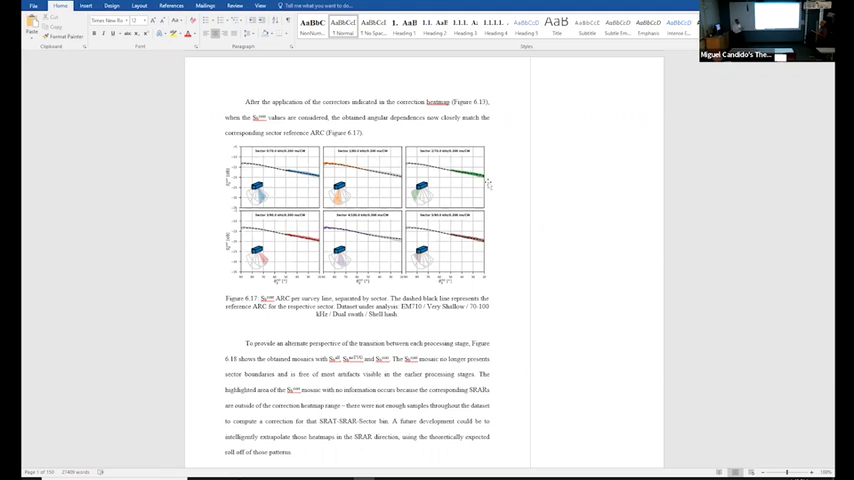But in principle, if everything is operationally performed correctly, if we have a good bottom tracking, a good correction, a good attenuation coefficient, I think there is no reason for them not to match.